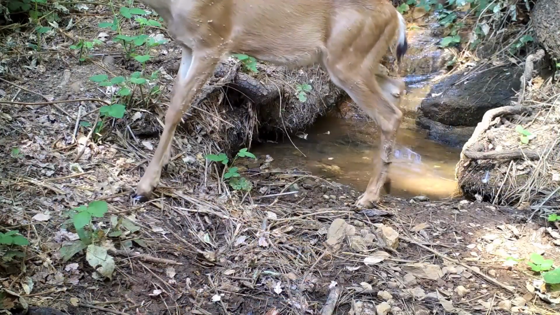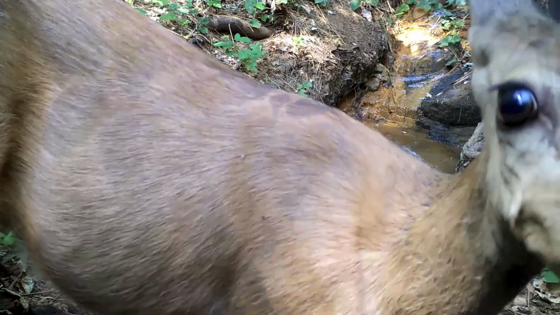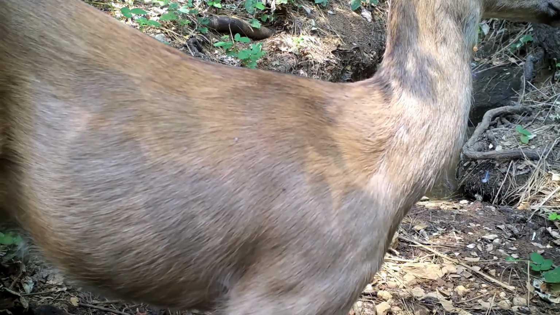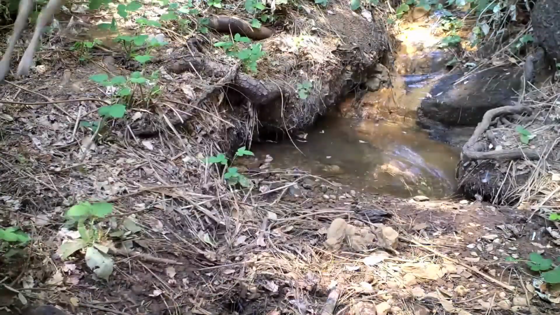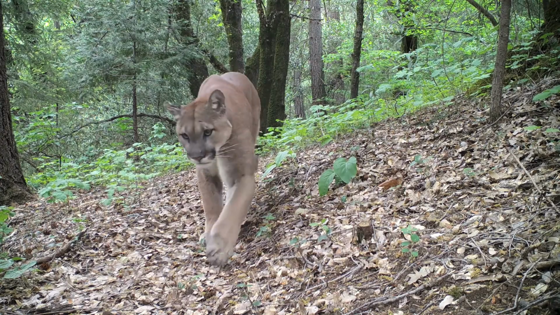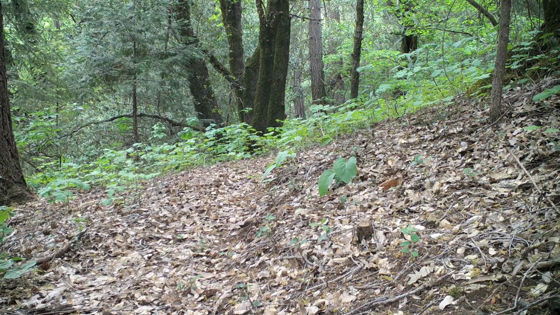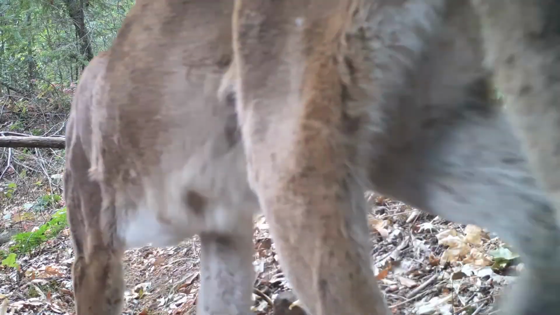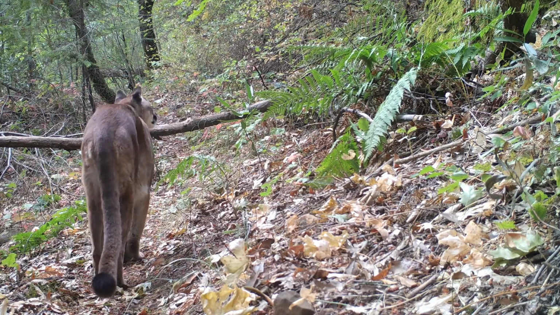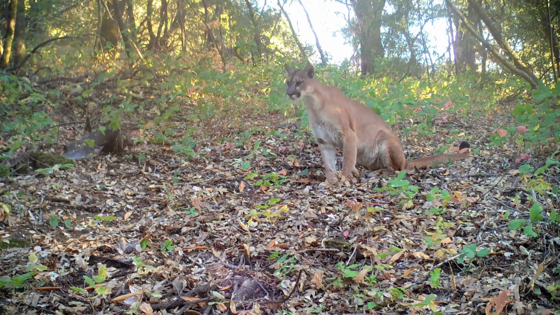The puma's composure and the deer's readiness to take flight are manifest differences between predator and prey. Trail cameras usually capture pumas on their daily beat, periodically alarming squirrels and birds along the way. Now and then, a camera catches a puma taking a break.